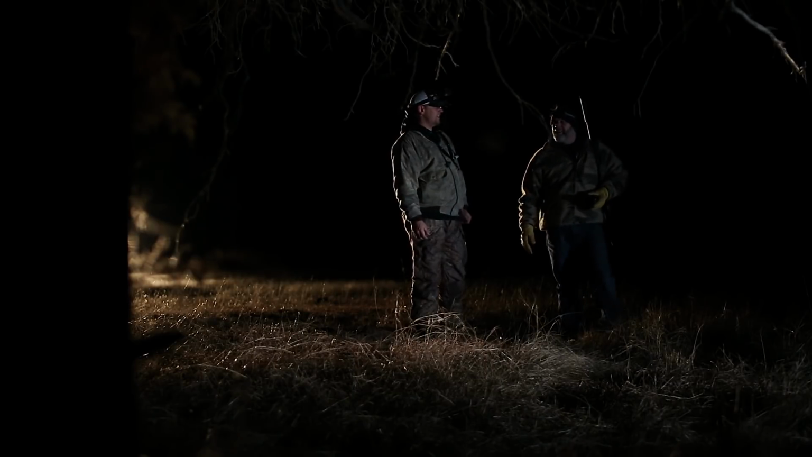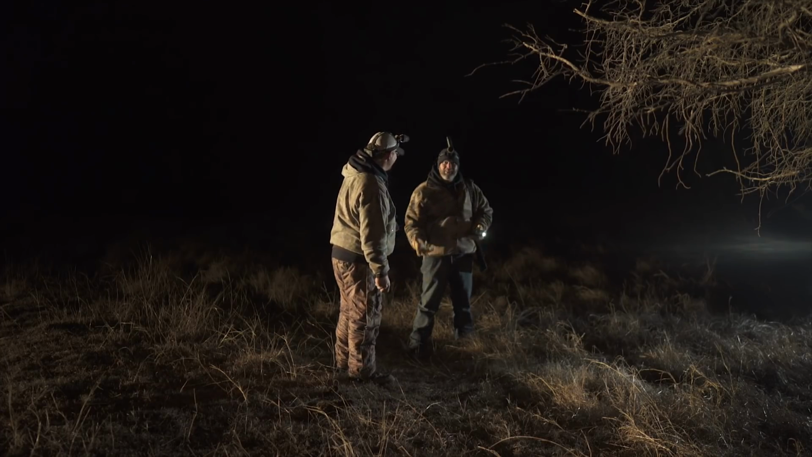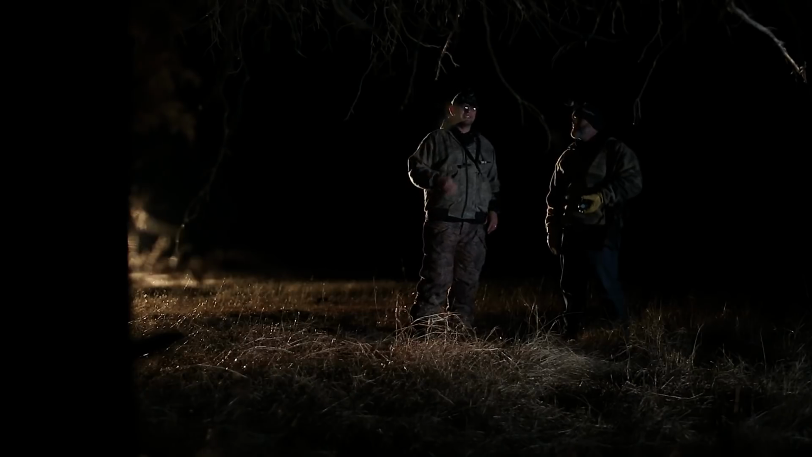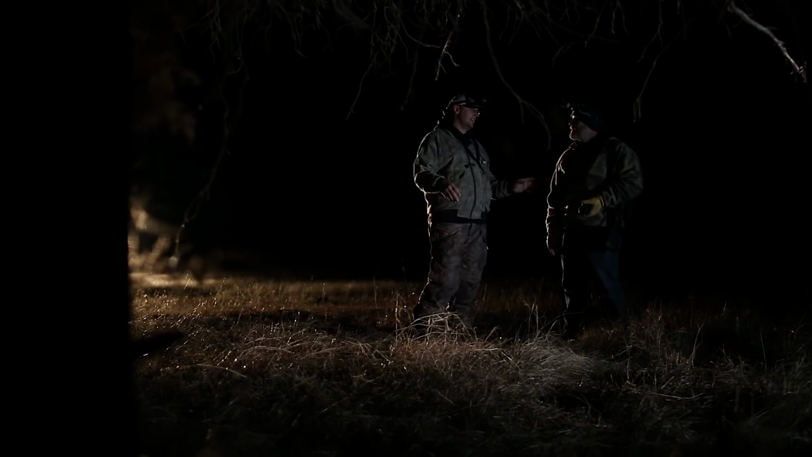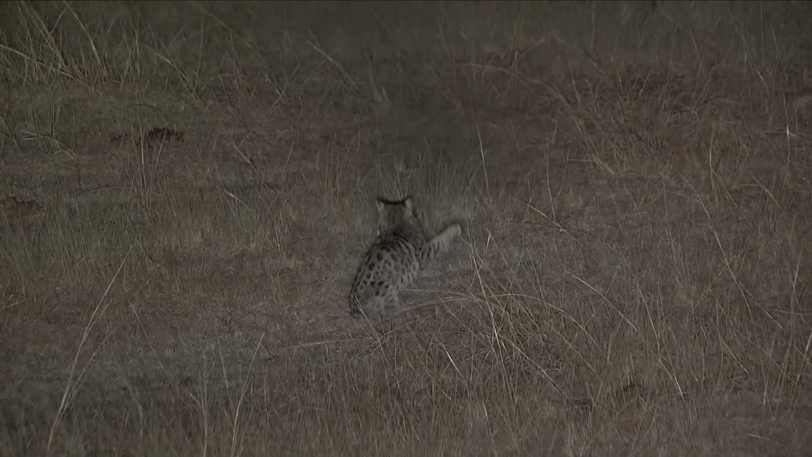You know what this is? This is a case of you need to find a different bullet. Yeah, that's 2 in a row, you know? Yeah, it is what it is, man. Dude, that cat is beautiful. I'll be honest, I was sweating a little bit. If he wouldn't have been limping, it sure looks like he shot right over the top of that thing. It did. It really did. He didn't jump. You didn't see any fur move.